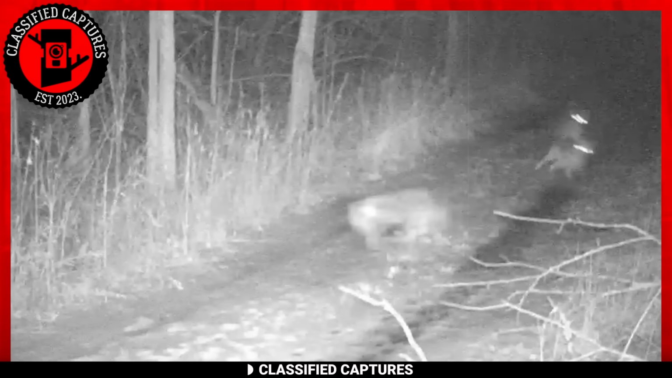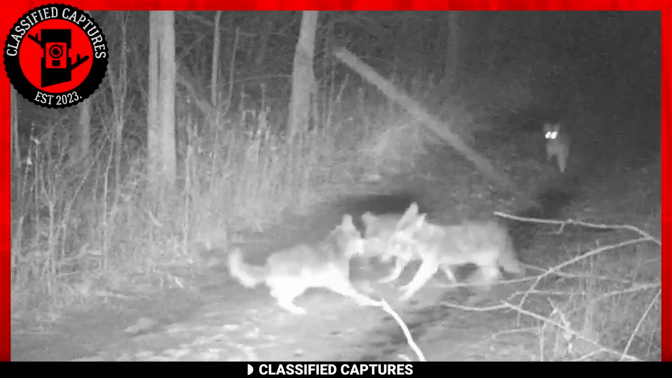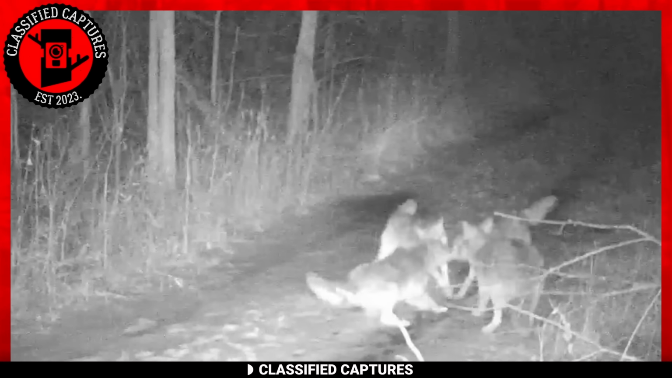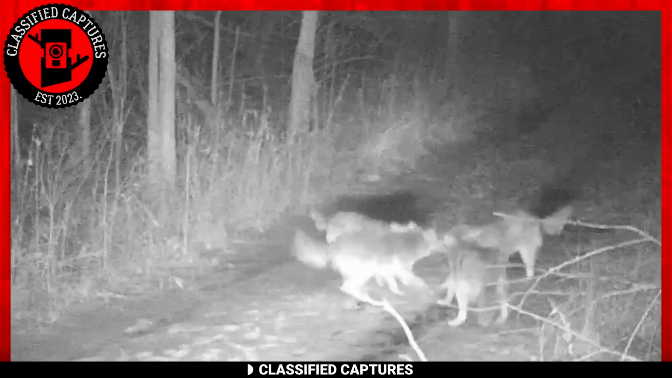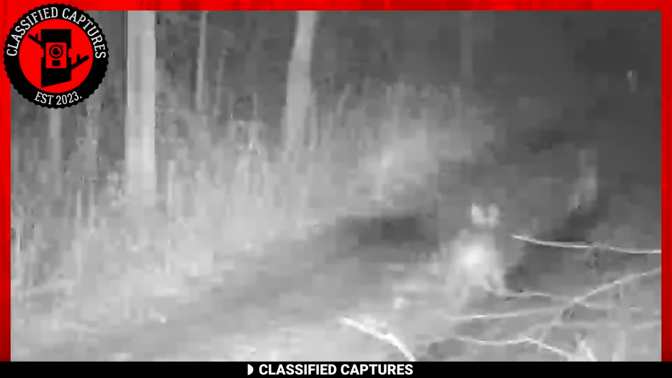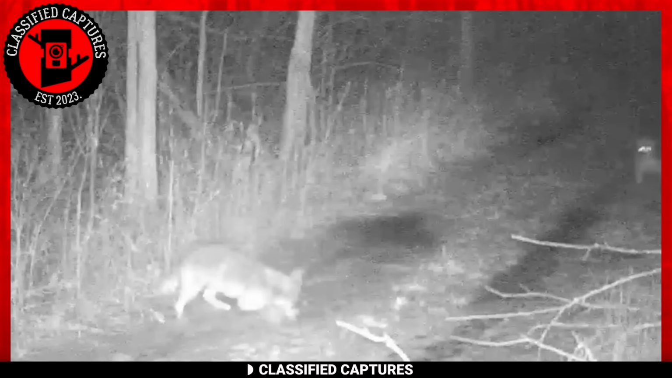It's heartbreaking to witness the brutality of nature, especially when it involves the loss of an innocent life. These coyotes, with their callous disregard for the value of life, are a reminder that in the wild, survival of the fittest is the only rule that matters. It's easy to feel anger towards these coyotes for their vicious behavior, but it's important to remember that they're simply following their instincts to survive.